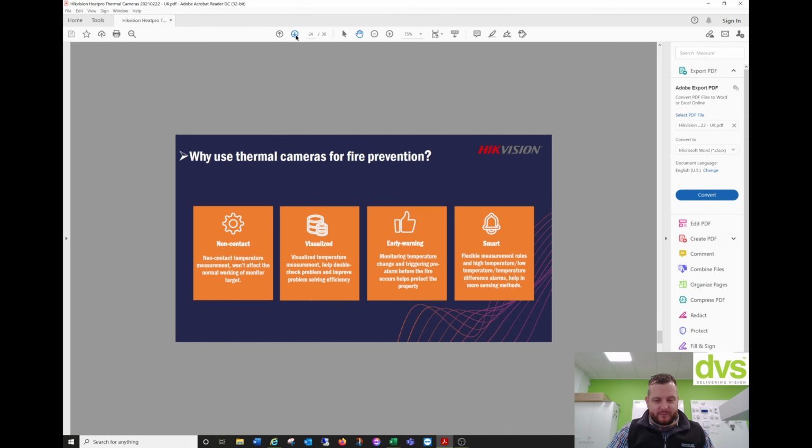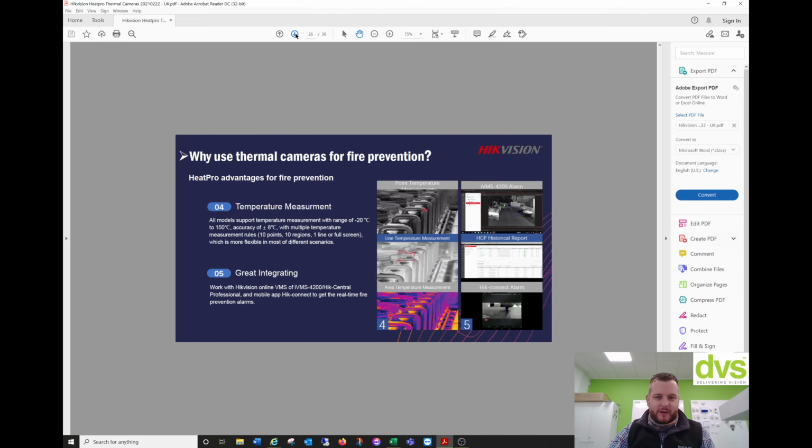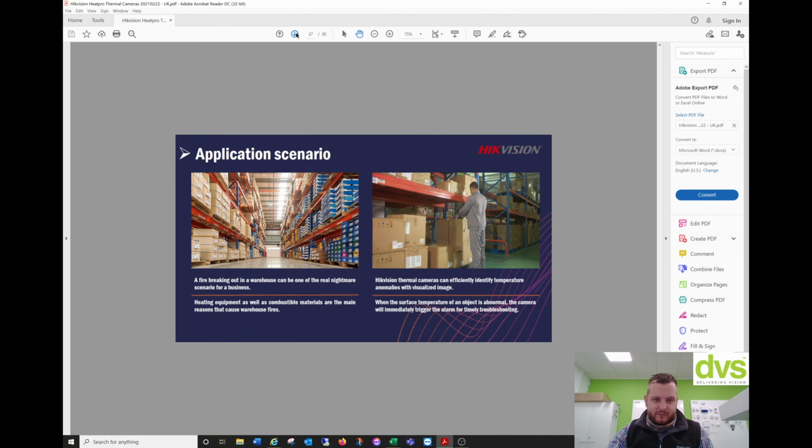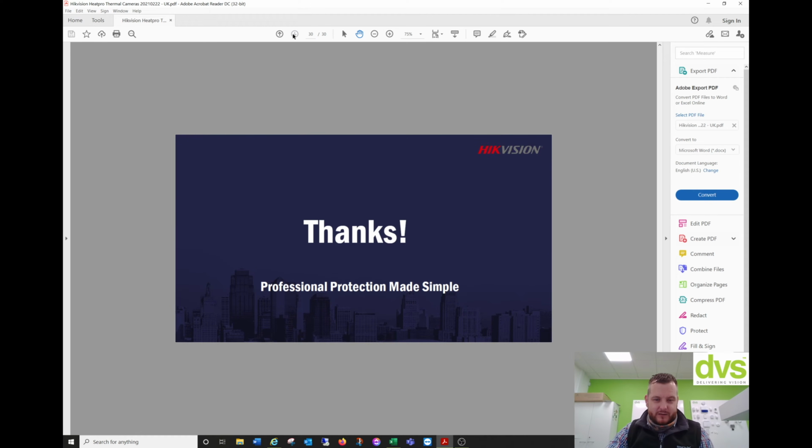Fire prevention. So we've got the fire detection. The one thing I would say is you've got early warning, fast alarming, and visible check-in. These models, the HeatPro solution, is ±8 degrees accuracy. So depending on what you're looking at for temperature detection, you may need to go for the T model. We've got a new T model, which is ±2 degrees accuracy. Why use thermal cameras for fire detection? So you've got point and area alarms, different models there, and thank you.